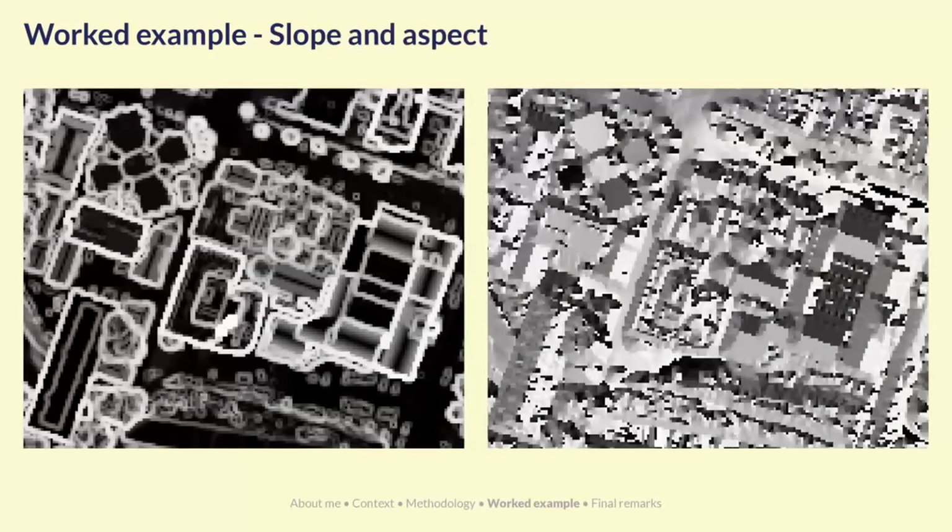From this data set, you can derive two more data sets. So on the left is slope and on the right is aspect. So with slope, the values go from 0 to 90 to represent each pixel and how much they slope, basically. So all the outlines of the buildings are in white because that represents a 90-degree drop-off. For the aspect, it's a bit harder to see because the values go from 0 to 360 to represent which orientation on the compass it's facing. And so 0 and 360 are the same because they're both north. So yeah, it's a bit harder to see.